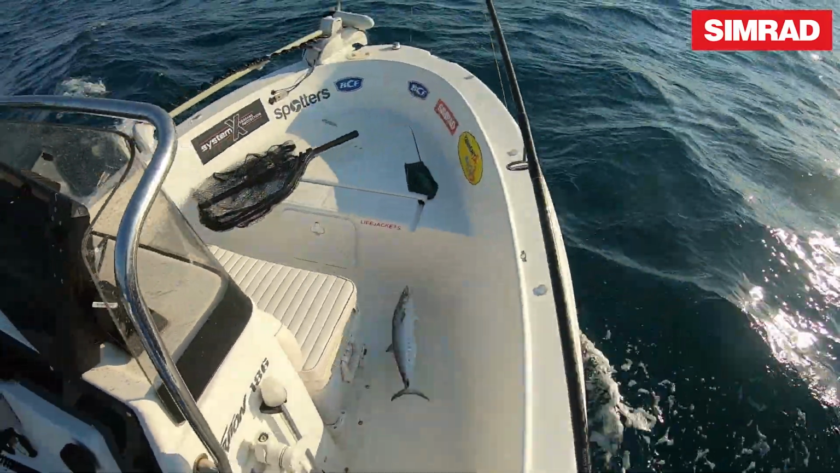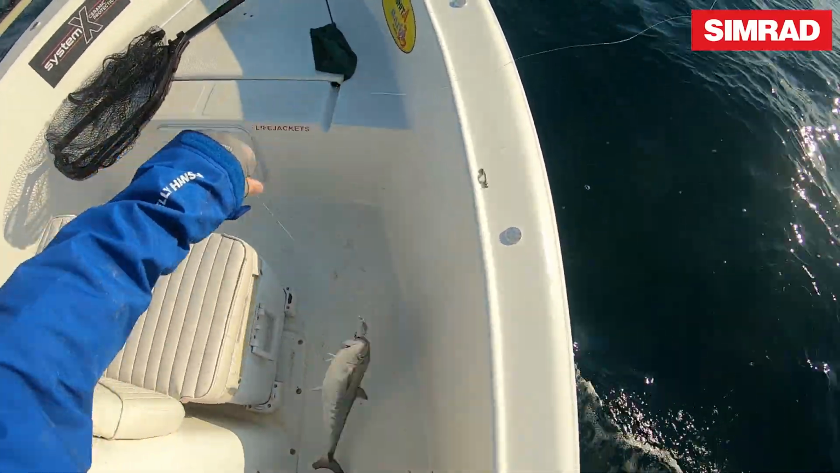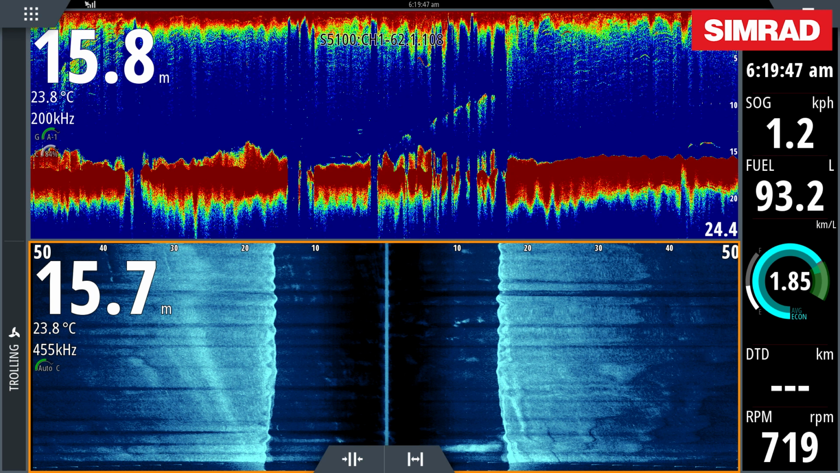That is a cracking schoolie. That is an absolute horse schoolie. Have a go at that guy. Find the bait, you'll find the mackies, and I can see the mackerel sitting above it right there. Hopefully you guys can pick that up. I'll take a screenshot and put that in the video.